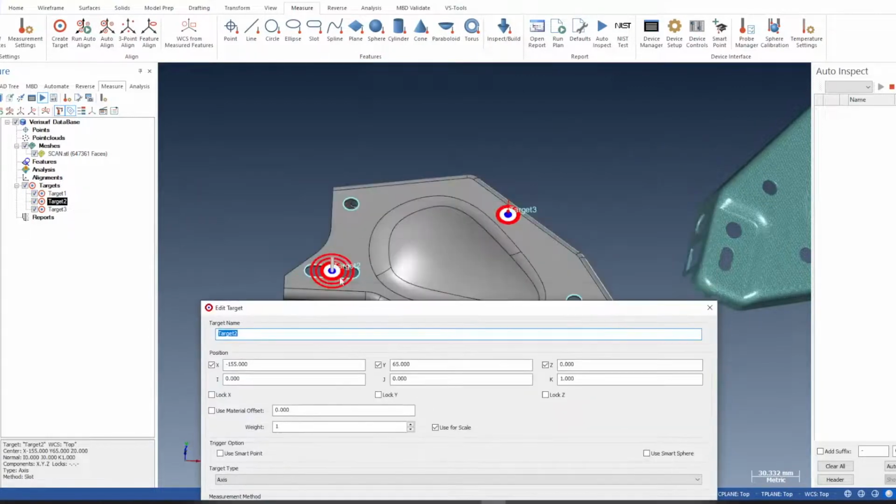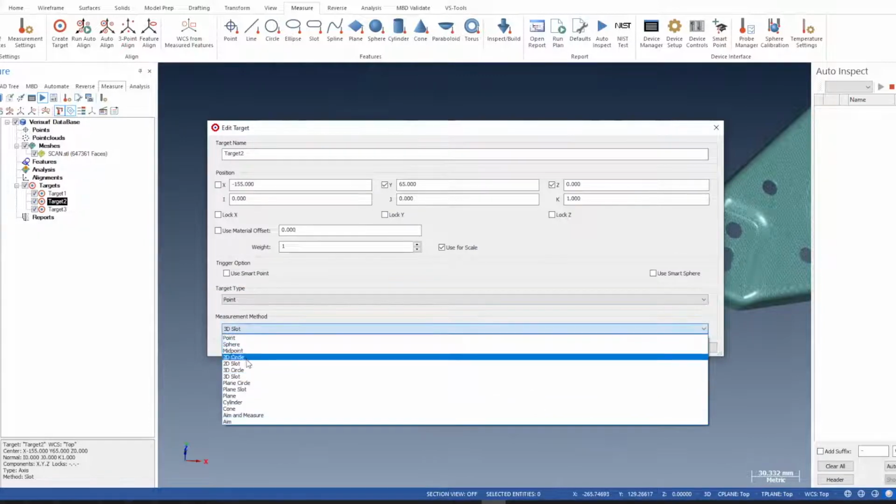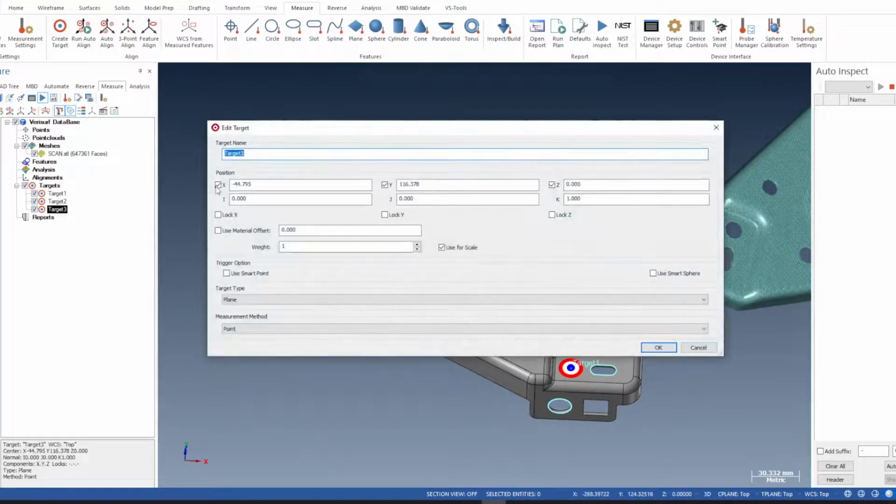Target 2. This is the slot here, and it's fixed in Y and Z. And again we want a point, and it's a 2D slot. The third one was this one here for the Z value, target 3. So we untick the X, untick Y, we leave the Z, but we need to put in the correct figures that were supplied.